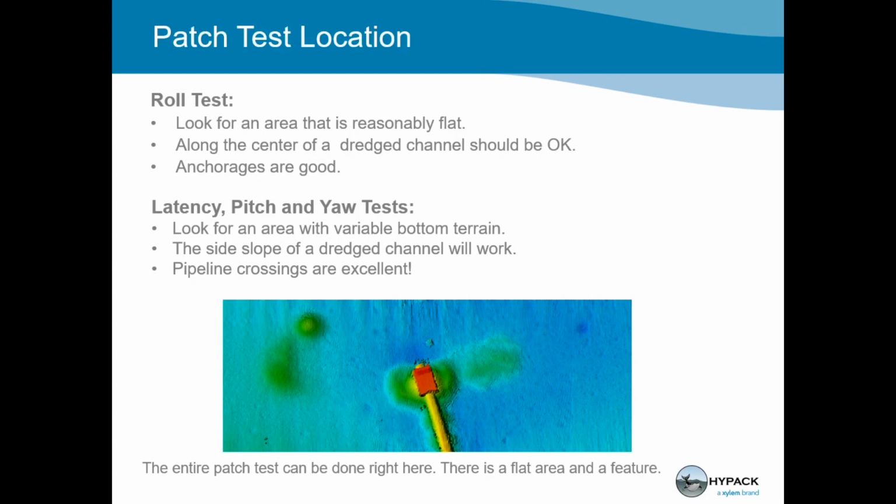Just whatever you can find where the depth isn't changing very much. And then for the latency, pitch and yaw tests, we want to look for an area where the bottom is changing quite a bit, variable terrain. And a lot of times people use the side slopes of a dredge channel as an area to do these tests. And then pipeline crossings are excellent.